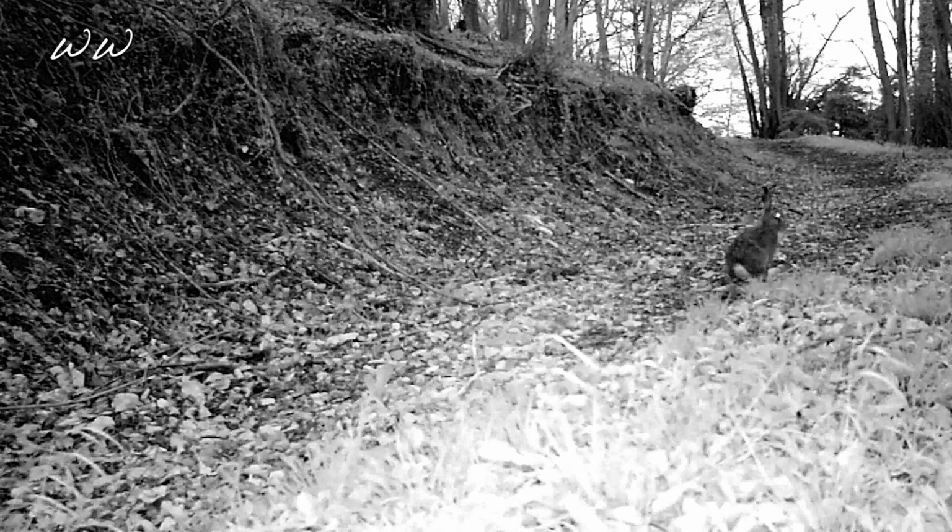Another favourite of mine are the brown hares that we sometimes get on the trail cameras. I haven't ever got one from this position before, as he is usually by the farmer's field, but it's always nice to see the black tips on the tops of the ears whenever I can.